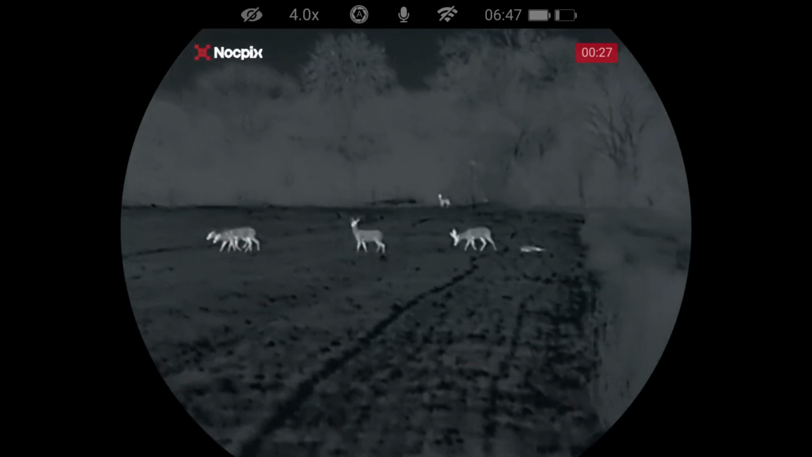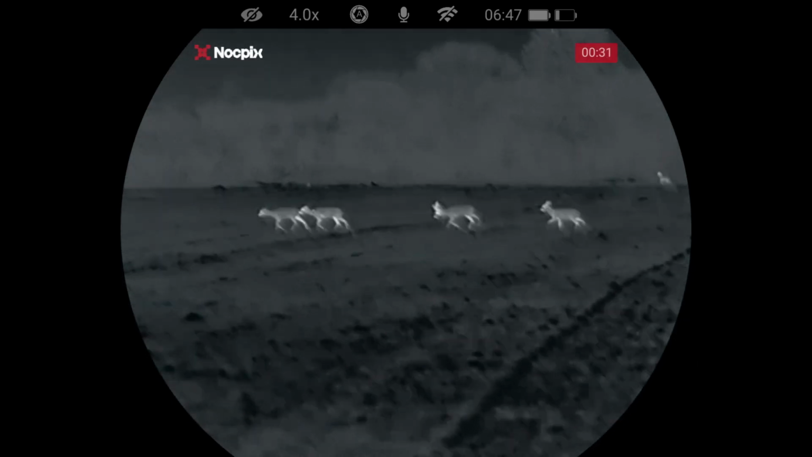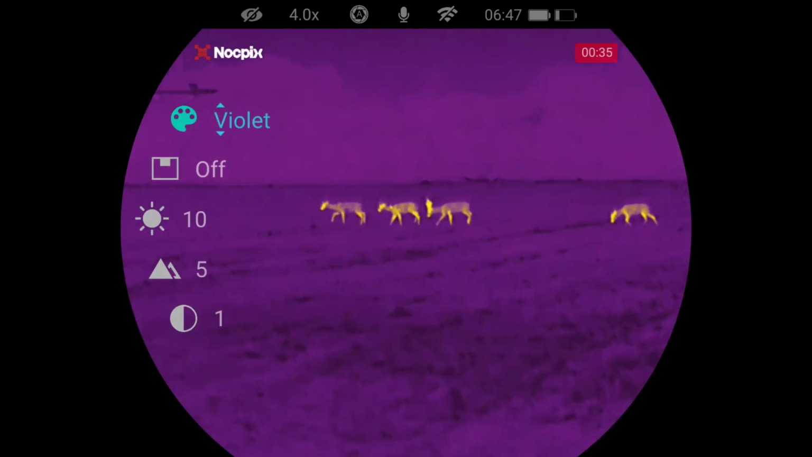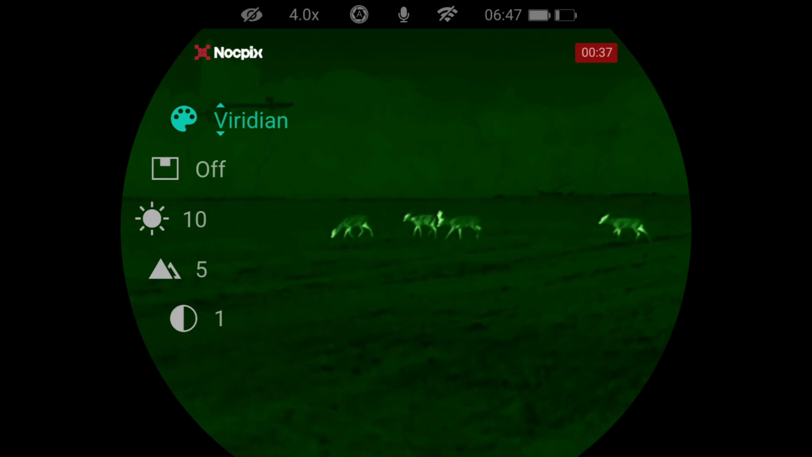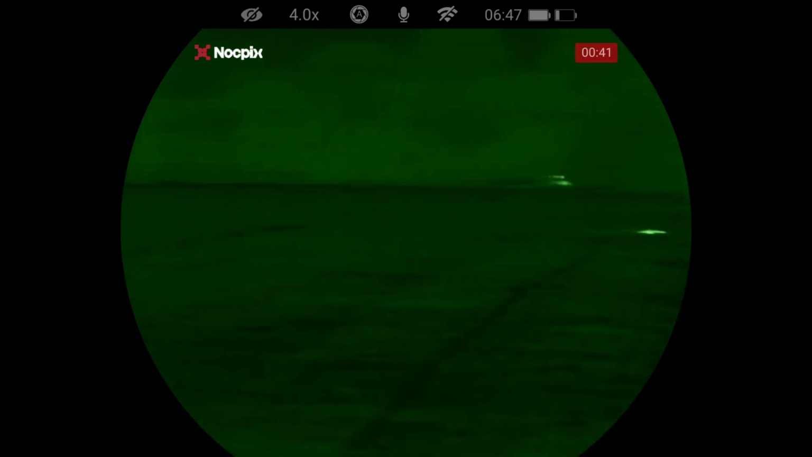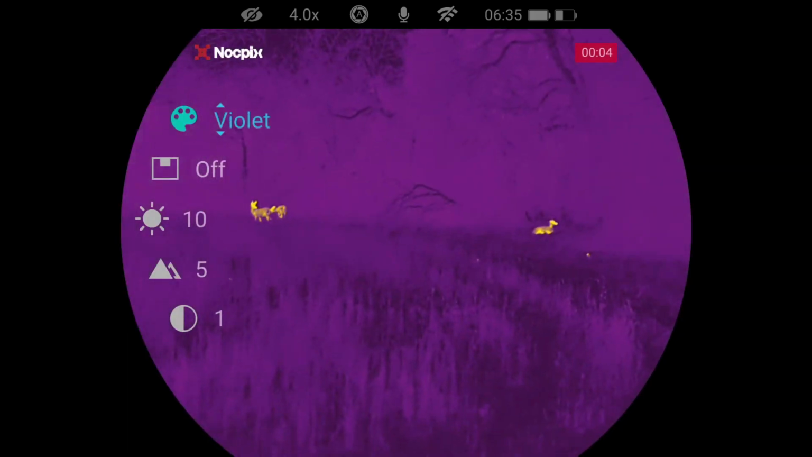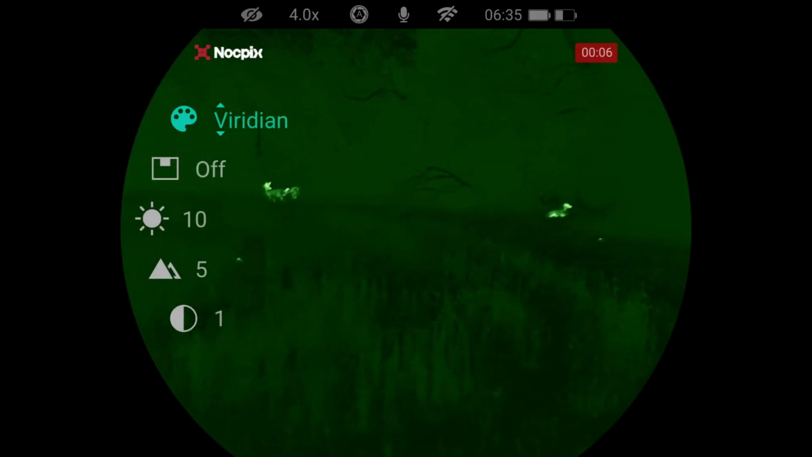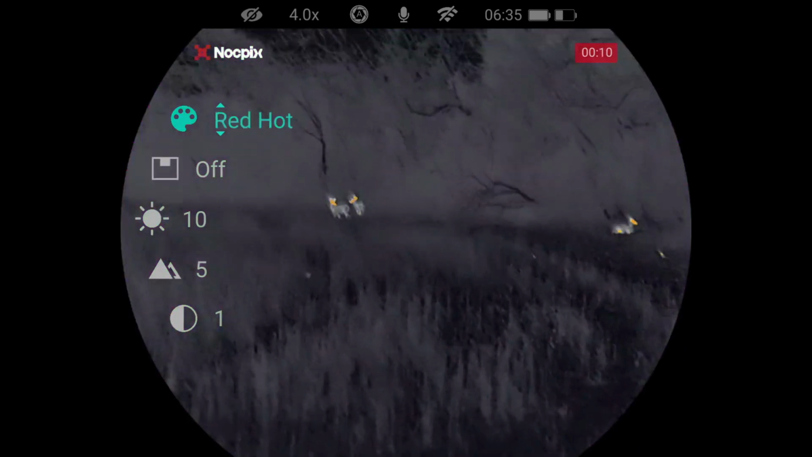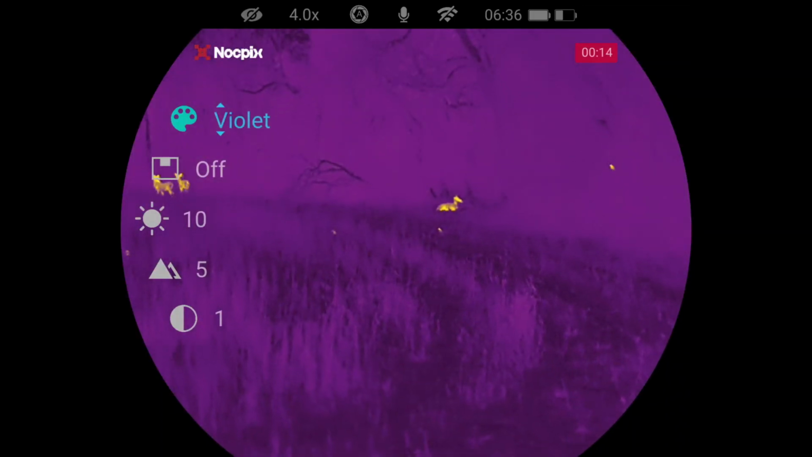Focusing that in, you can see the big buck at the back. There you go, and that is super steady now. And then we'll change it, show you some different colour palettes. They're about 165 yards away. So this is before they actually came out. You've got one laid up in the right in the undergrowth, and the two does down there that you can see. I love the colour palettes on these things.